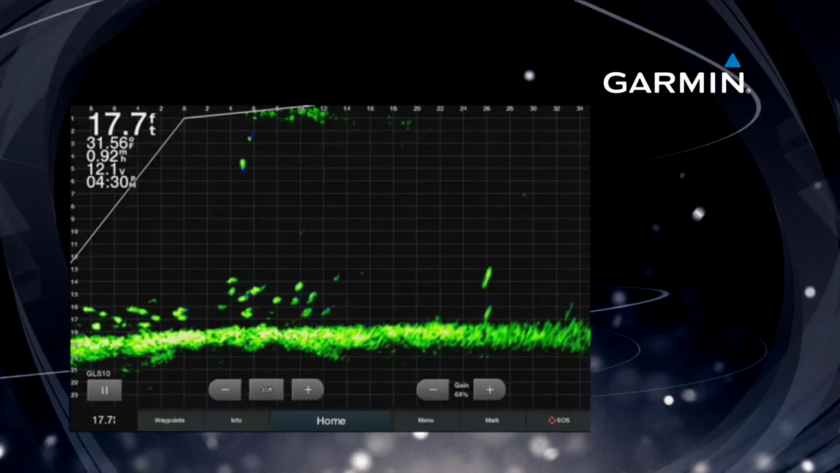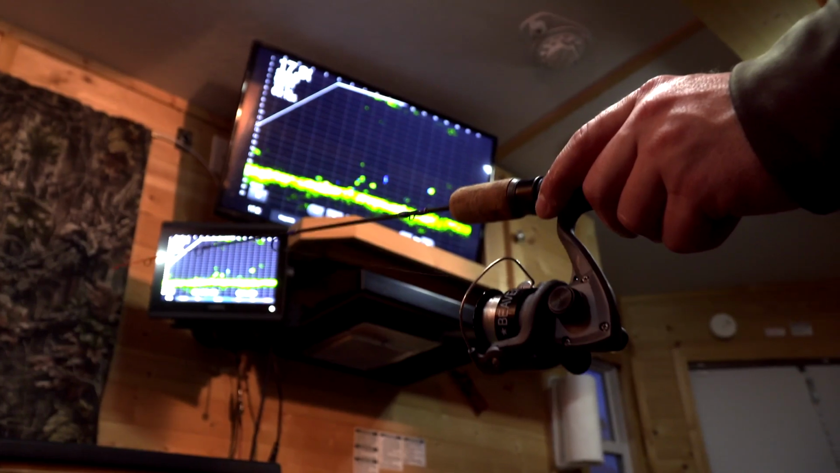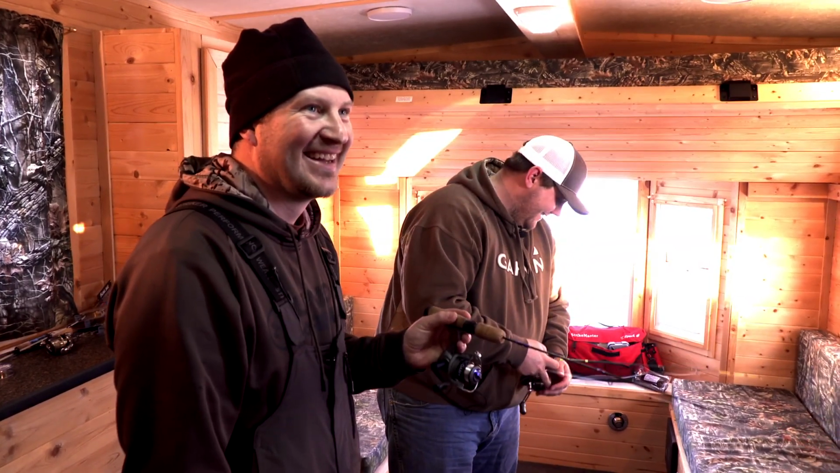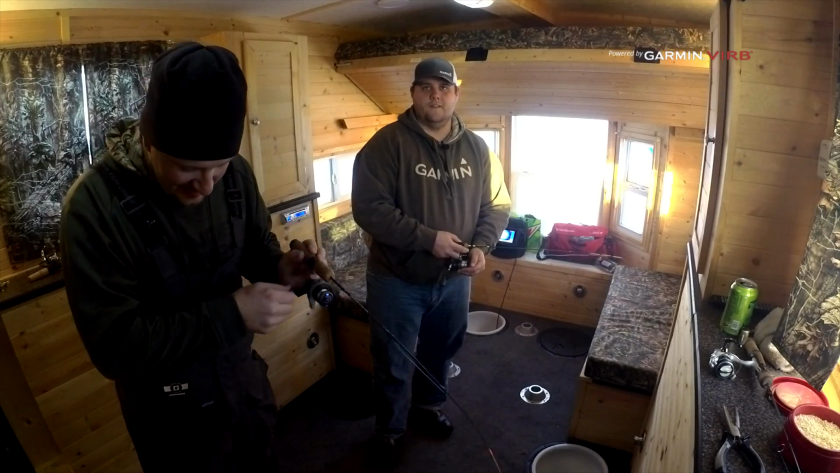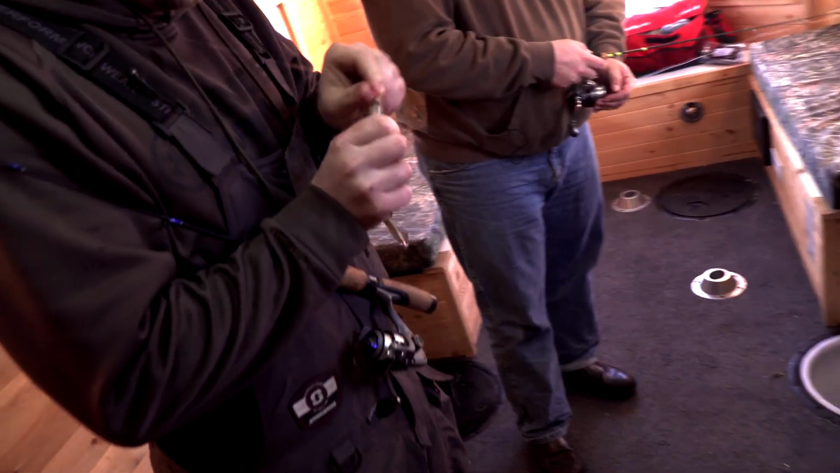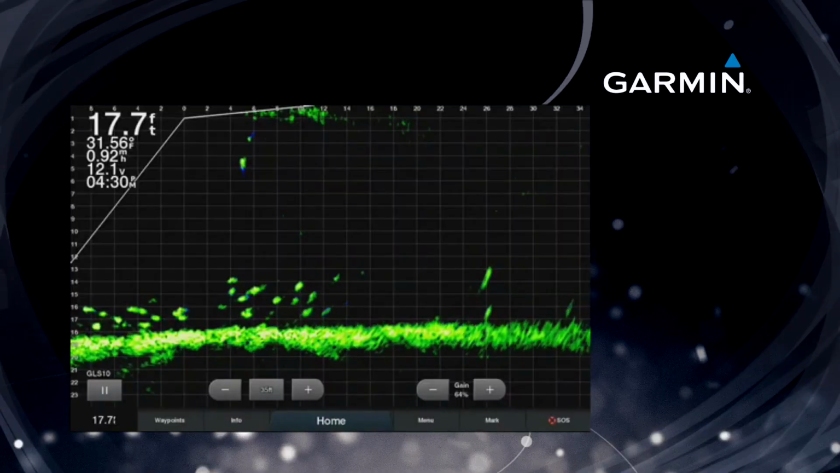With LiveScope, it gives you so much more clarity than even Panoptix gave you. We've been seeing some northerns come through the house. You can see their tail paddling as they go by. You can pick out individual fish, and it's true to scale. So if you see a fish that's a foot long on the screen, that fish is a foot long. LiveScope is really the latest cutting edge thing right now, and having it in a fish house is pretty cool.